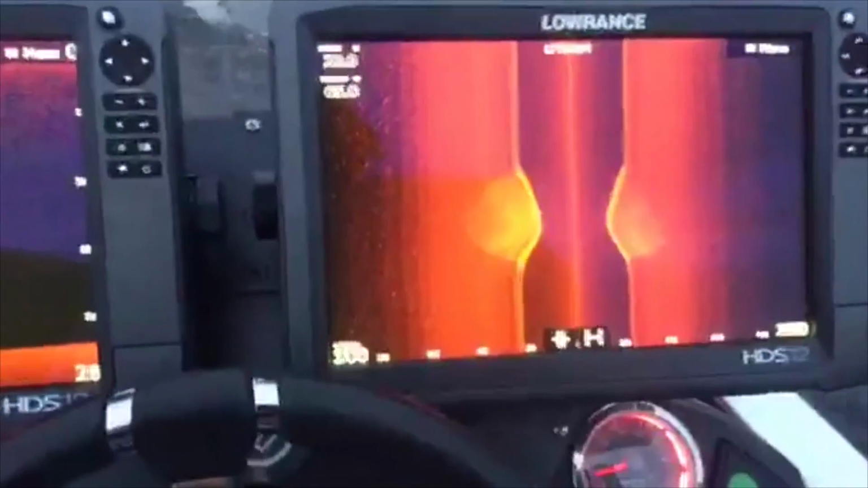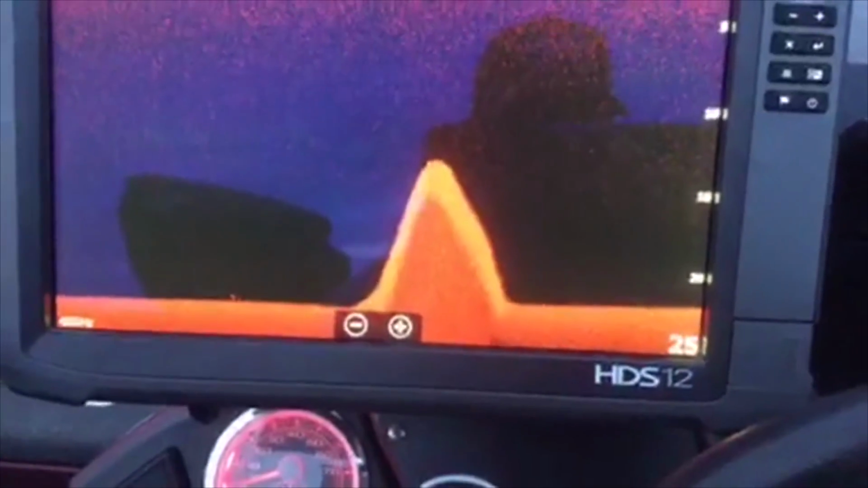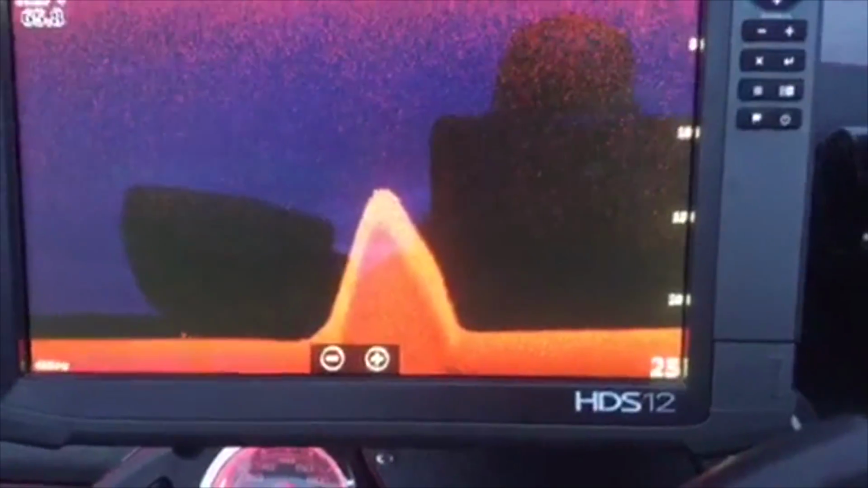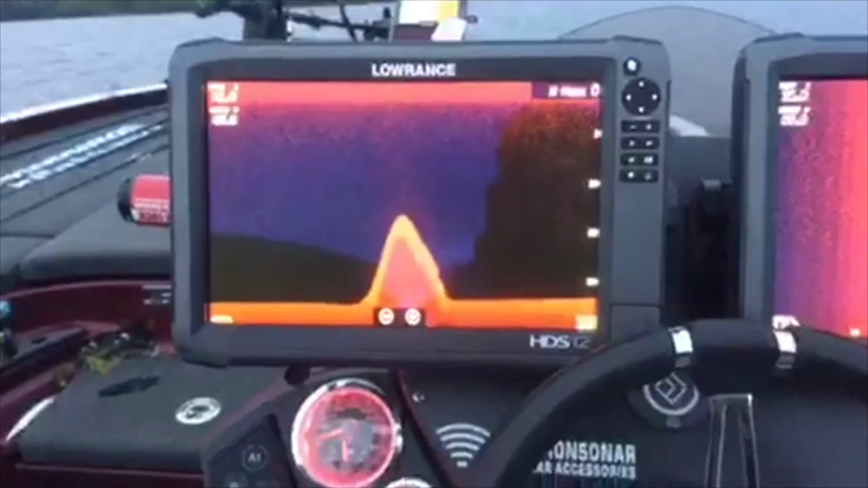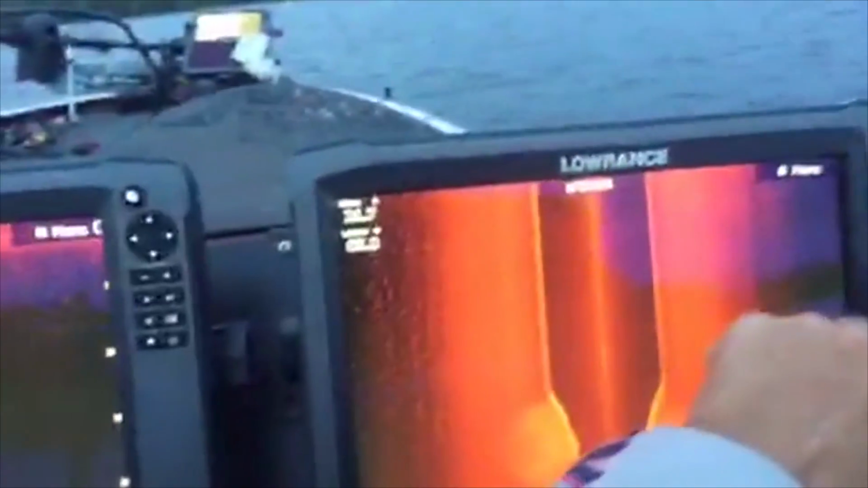So left and right. You get rid of that so you get your whole screen. Look at that beautiful lump right there on the bottom. Look at that thing. So it came up out of like 23 foot of water and it topped out at like 12, 13. You know, the edges of that thing are going to be money in the summer or the fall. So back to, all right, what do you guys want to see?